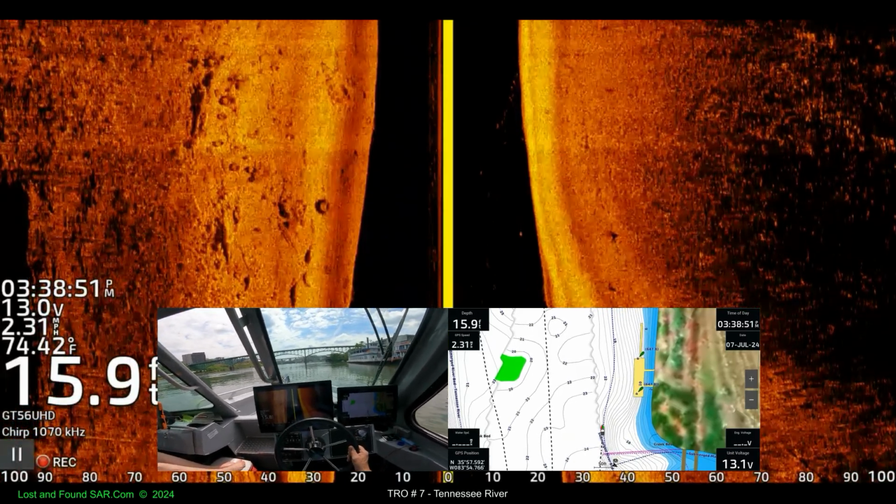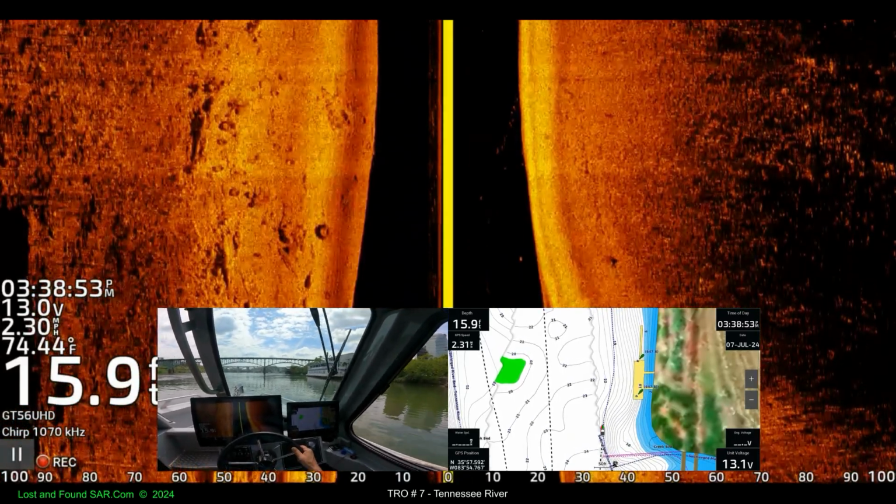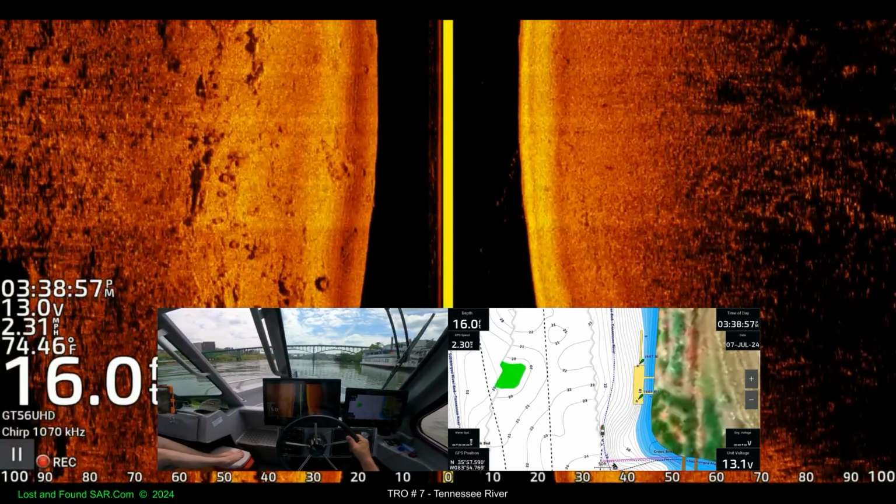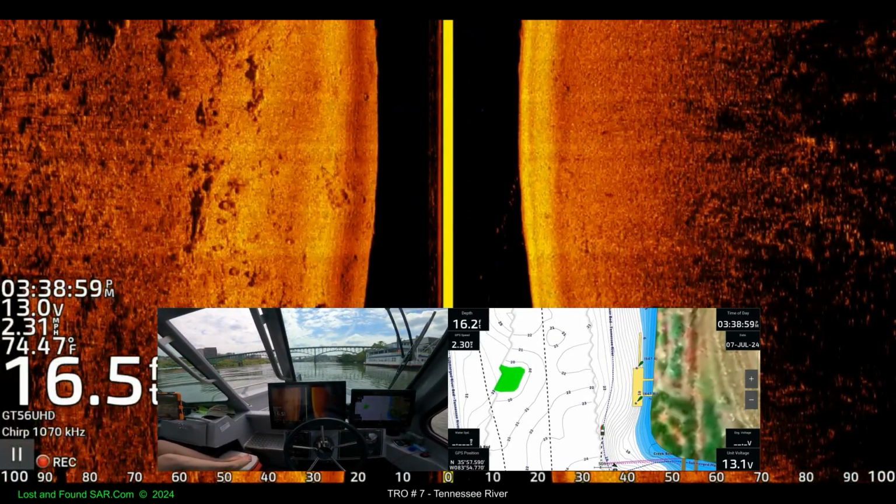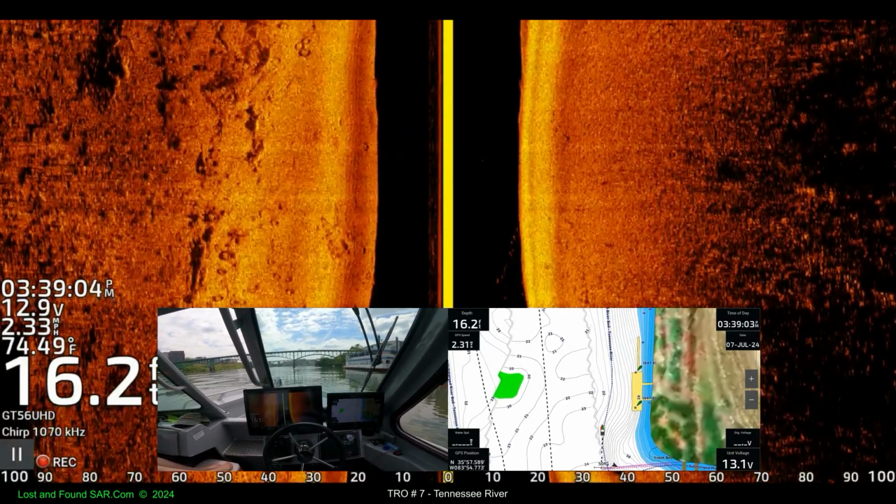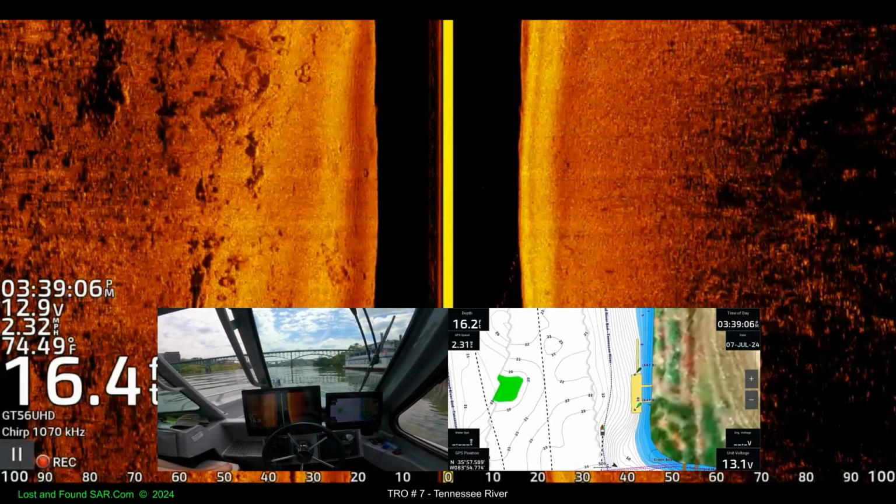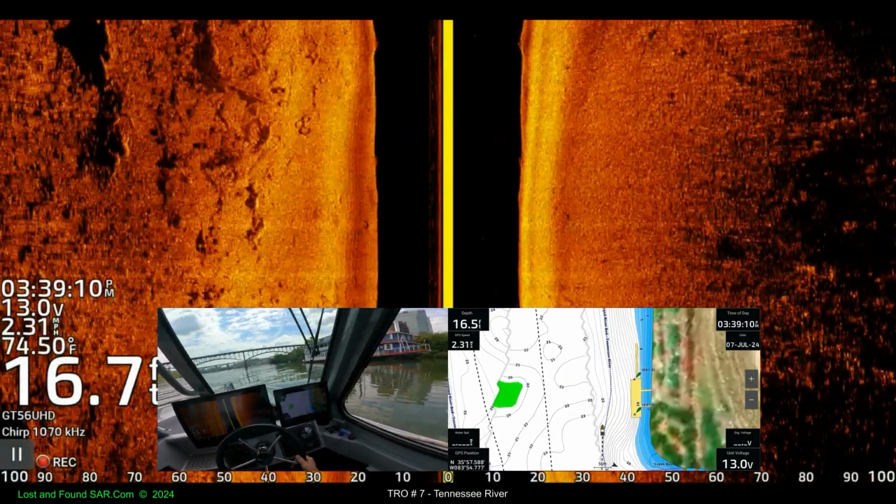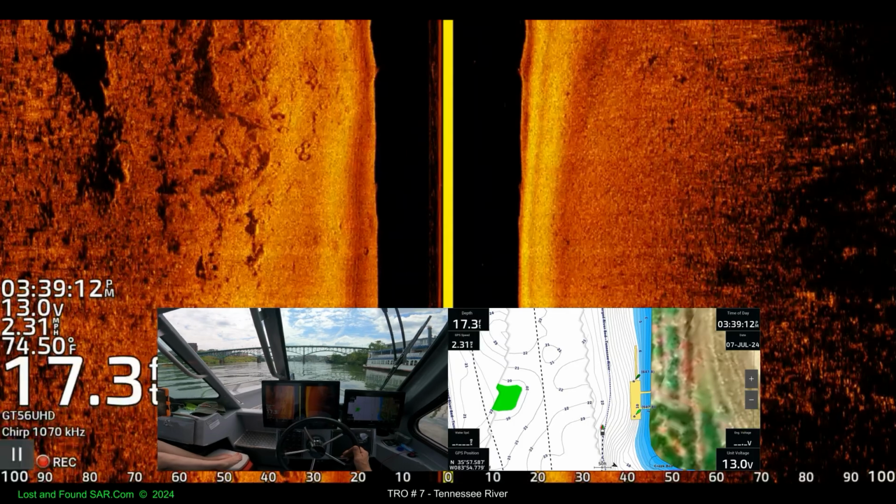Guess they're fixing to go on a cruise. Pretty cool. Probably at 4 o'clock, maybe. 3:30.